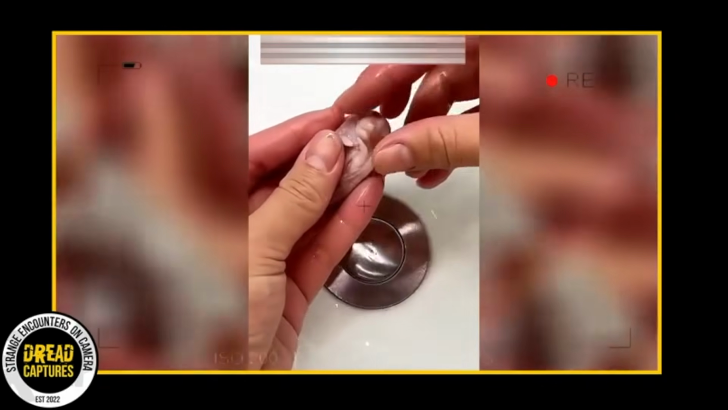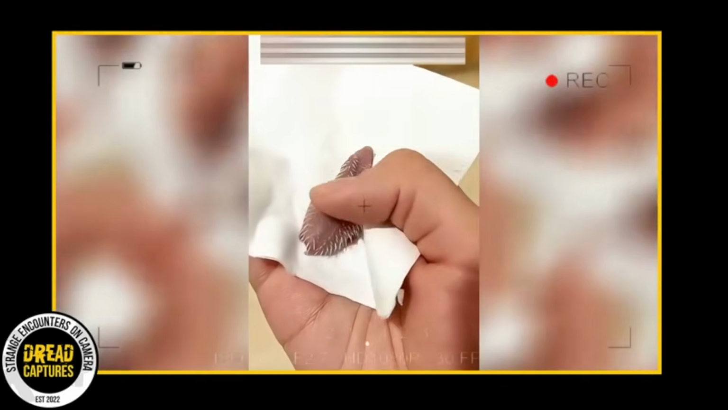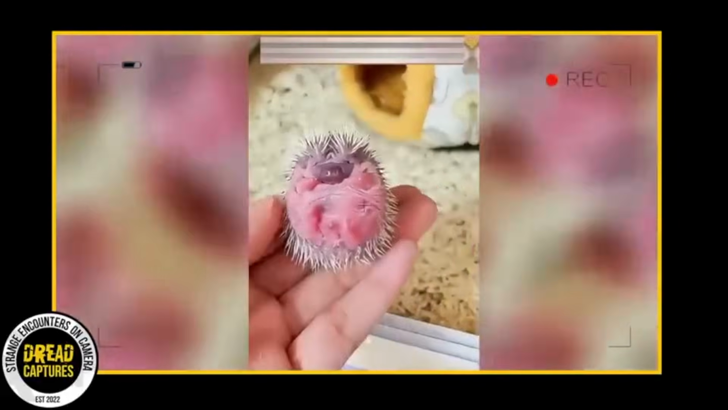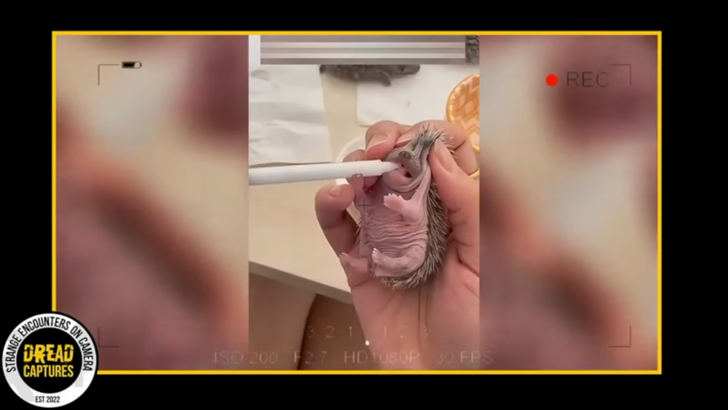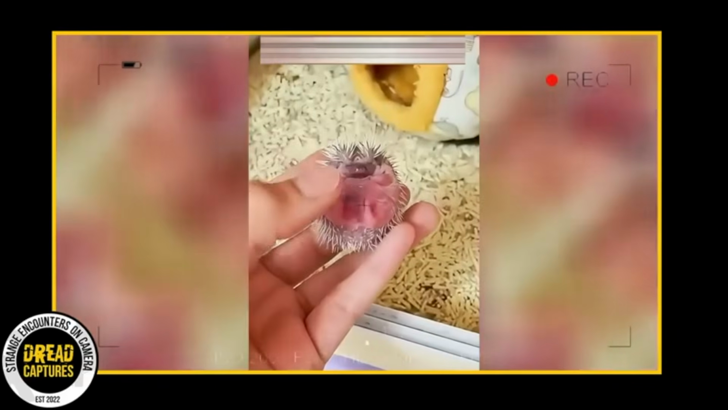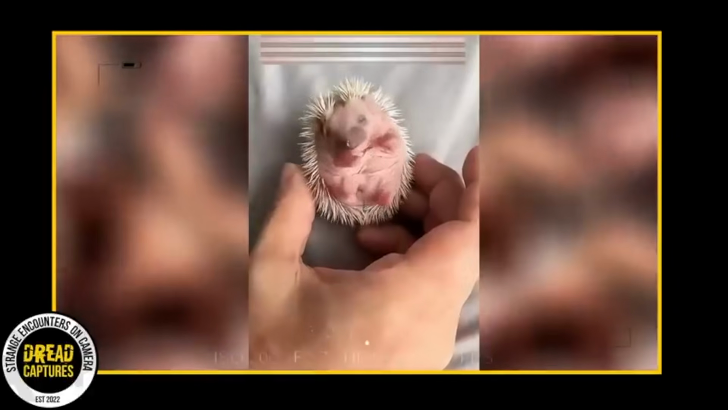Well, this is just a cute video of a hedgehog a woman found and nursed to health, and I wanted to show it to you guys. I mean, I can't lie, this is pretty adorable. It being fed by a little syringe. Look at its little spines.